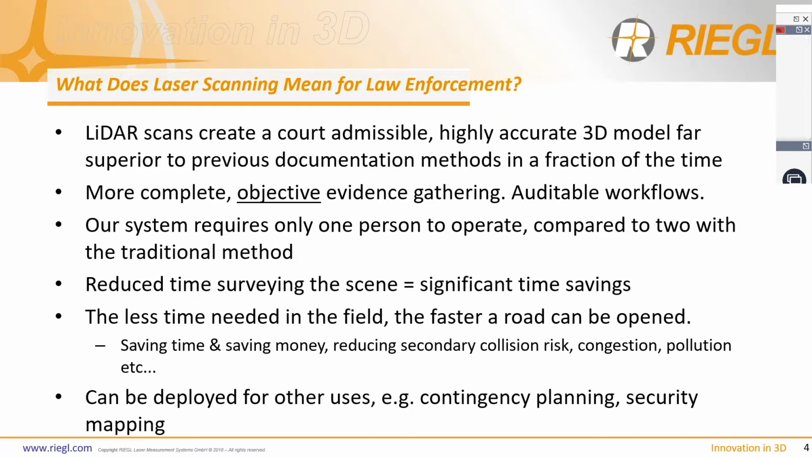Some of you, and I'm certainly one of them, used to use two-man total stations, which were both time-consuming and obviously required 2 people. Our laser scanner is a one-man operation, and because it's operating very, very quickly, it reduces the scene times. Talking of which, reduced time surveying a scene gives us significant time savings, both at the scene and later on in the office. So less time needed in the field, faster a road can be opened. That may not necessarily be a primary consideration for the police, but if you consider where the funding usually comes from, it's quite important to keep everyone on board.